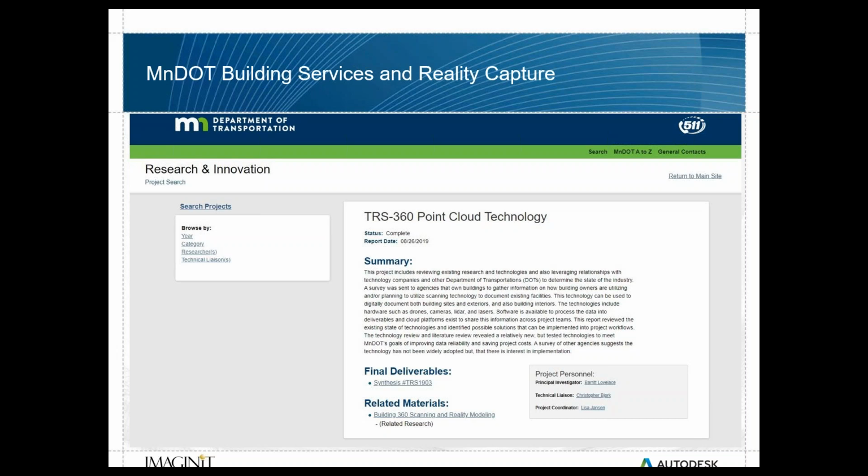So in order for us as a division and an agency to go about researching this, we created TRS, Transportation Research Synthesis, in which we hired on a consultant and we explored all the various technologies that mainly have been talked about already, but with the LiDAR scanning, drones, 360 imaging, photogrammetry.